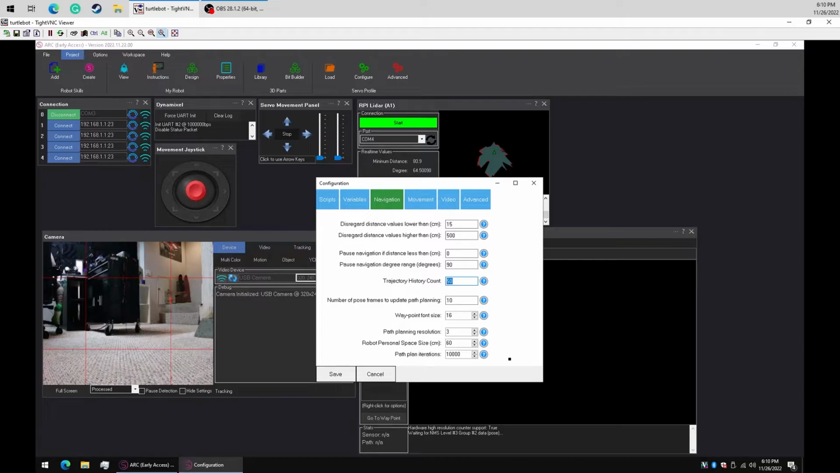And how much history to keep. So it's going to draw a line on the screen as it drives. And how many of those points is it going to keep behind itself? 50 is fine. And this is the number of pose frames to update path planning. So what that means is every time it receives a pose update, which is an idea of where it is in the room, how often is it going to update its path to its destination? Because it's not going to update every single time it gets a pose, because then your CPU is going to just be going bonkers doing so many calculations.